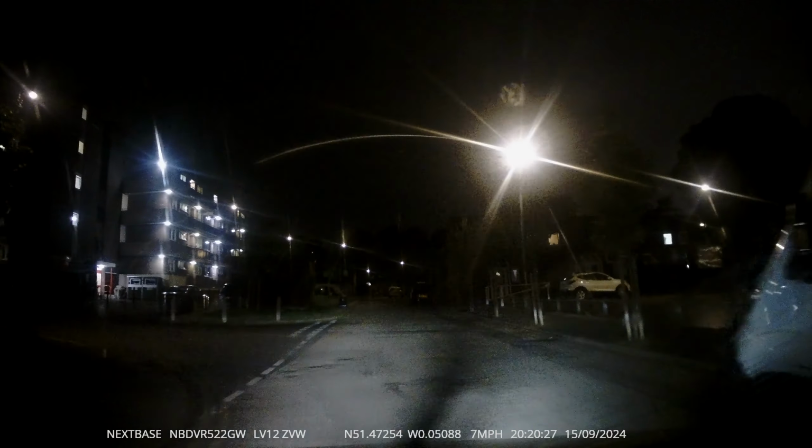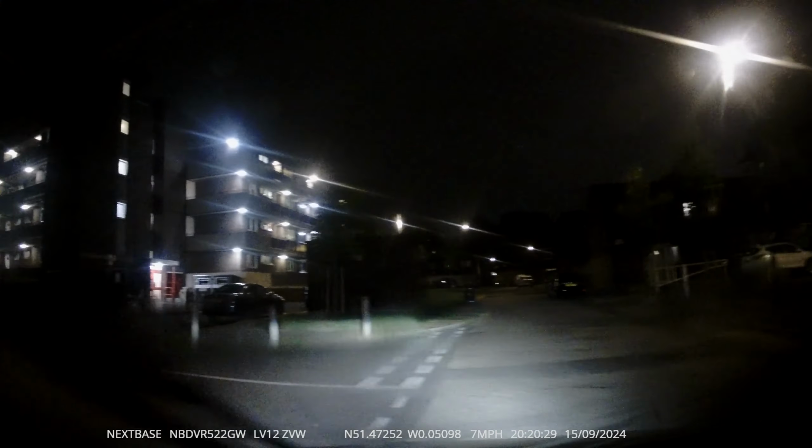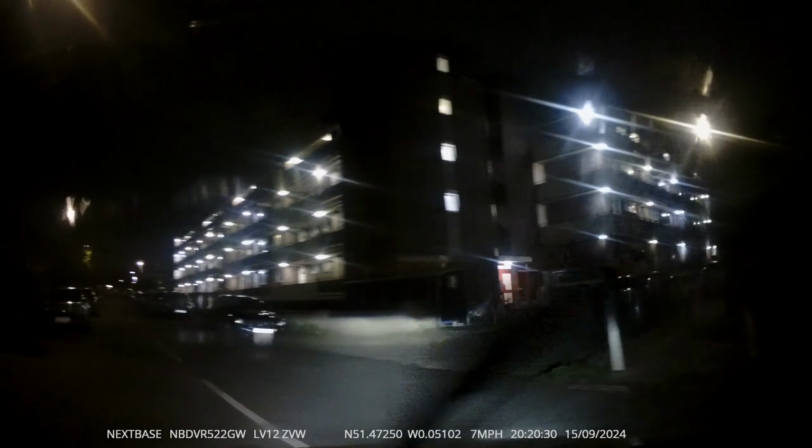Put the wipers on because it's raining a bit. So now if it rains enough, that's going to make it even worse in the sense that it's dark, plus the road may get more wet, and if it does, remember you're going to have to use your 4-second gap.